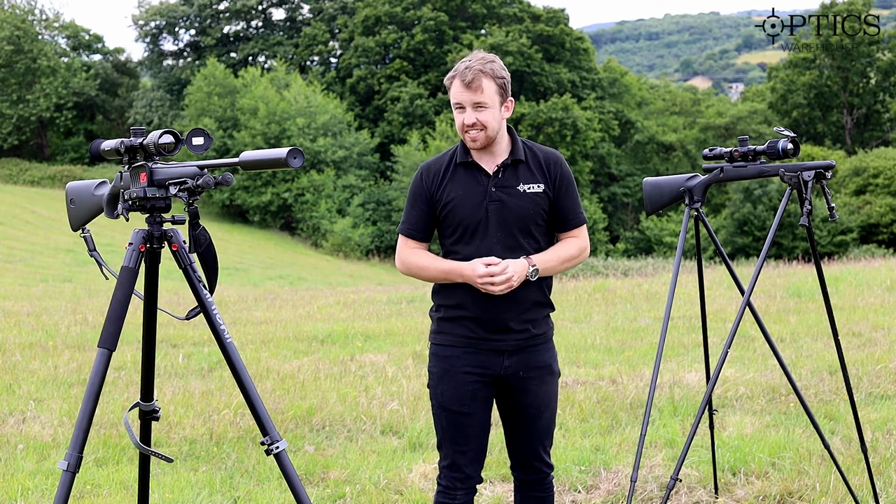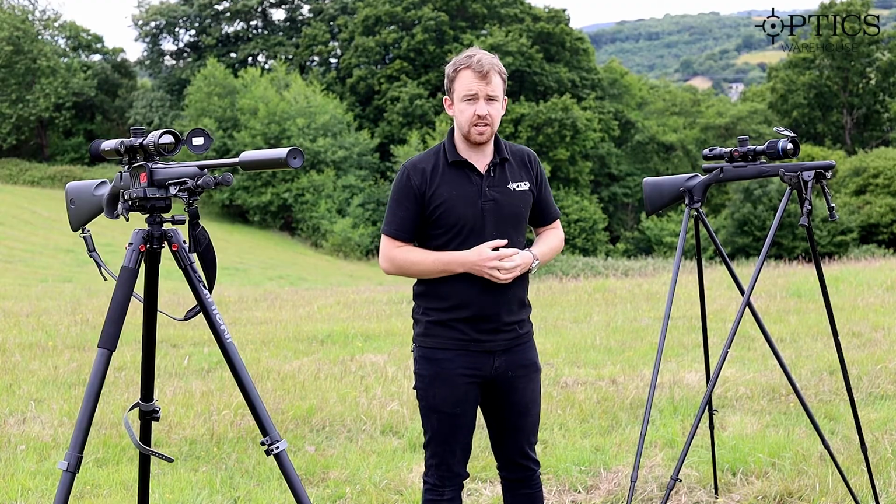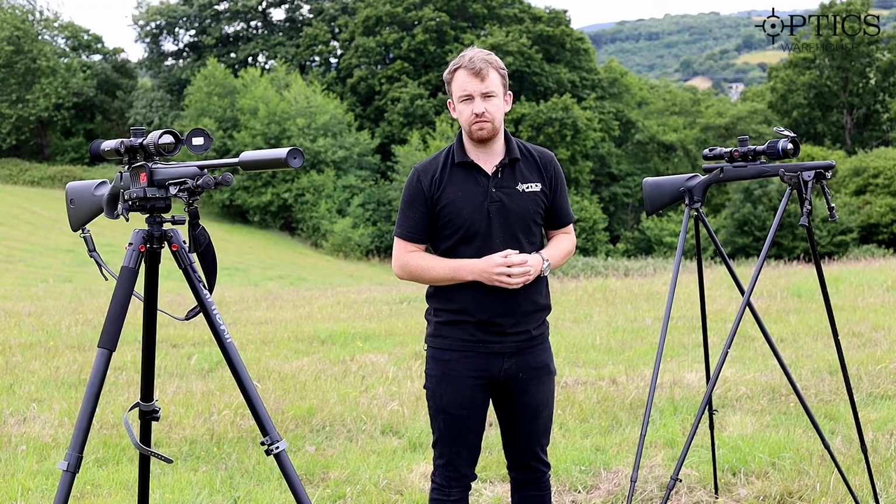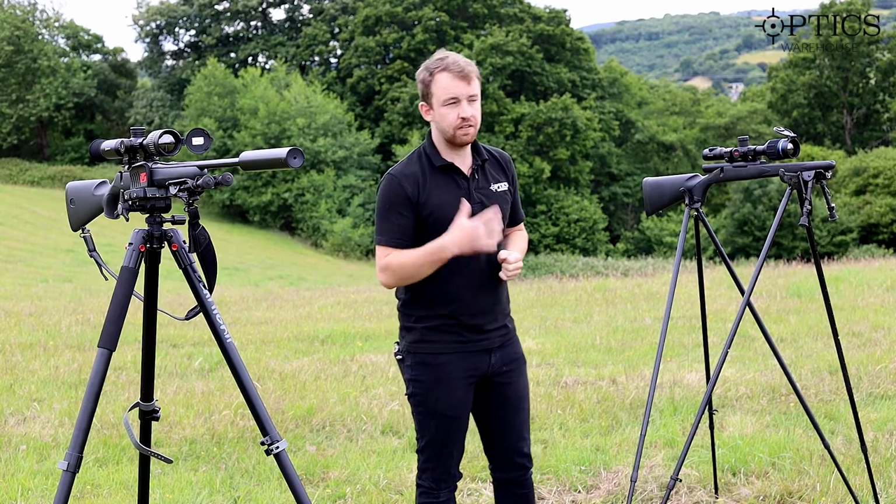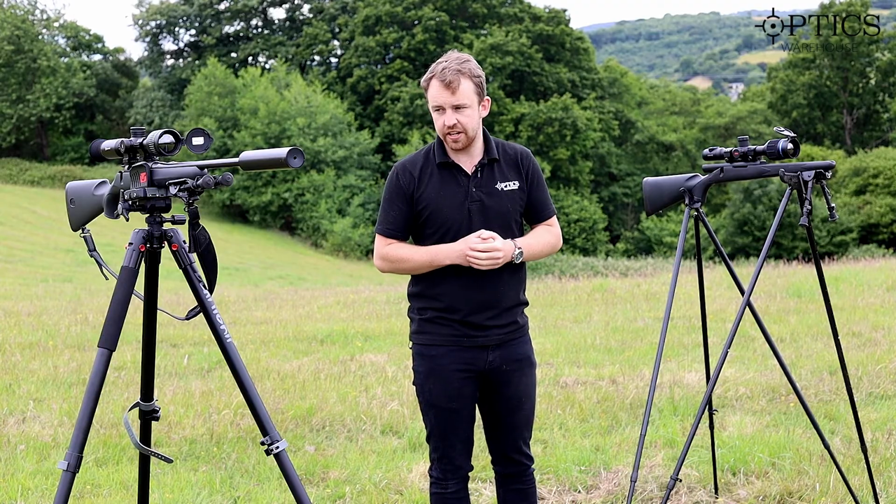Probably one thing I would like to see added to thermal scopes in the future is focus on the side. You'll see it actually on the Fermion 2 XP50 Pro LRF. It's got the ambidextrous sort of focus on the front. Really, really nice touch on that one. Obviously to have an LRF built into high quality like that as well, it's very, very good.